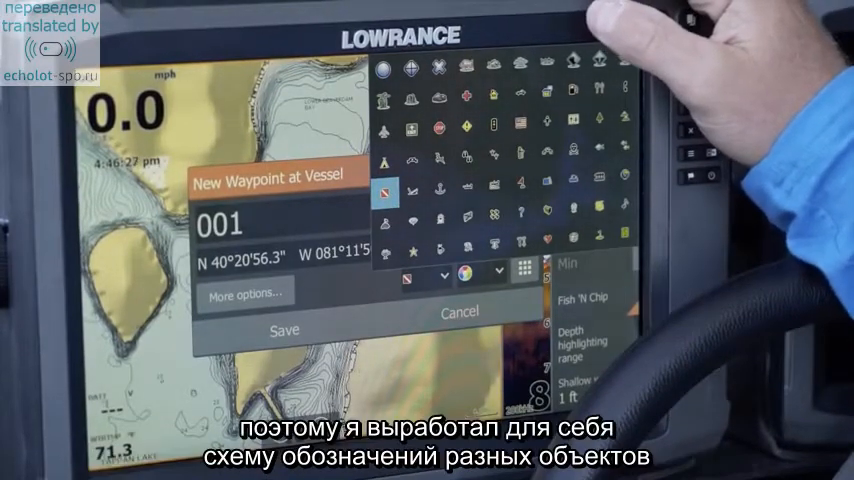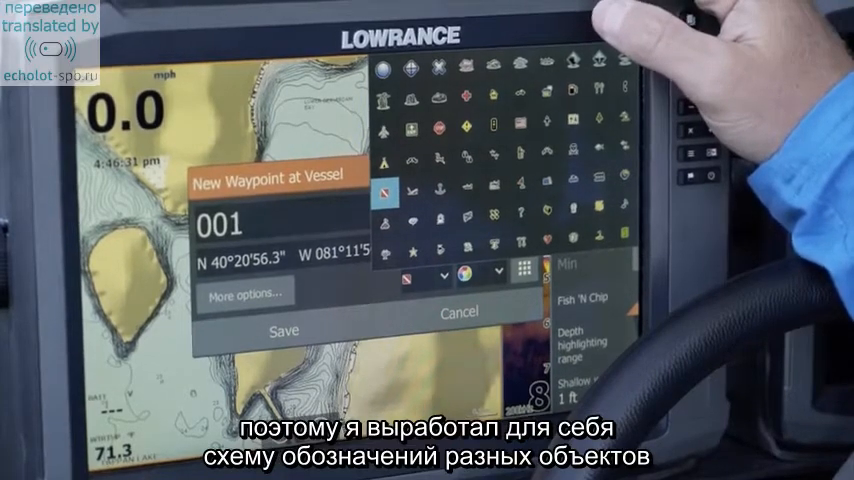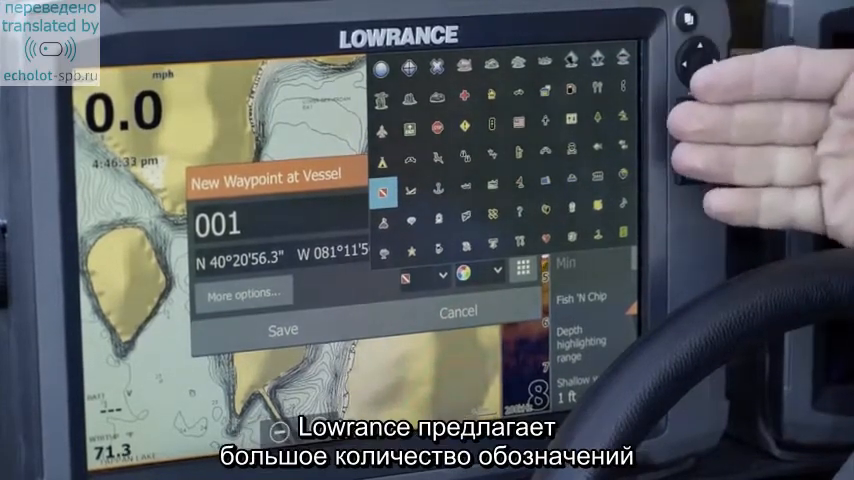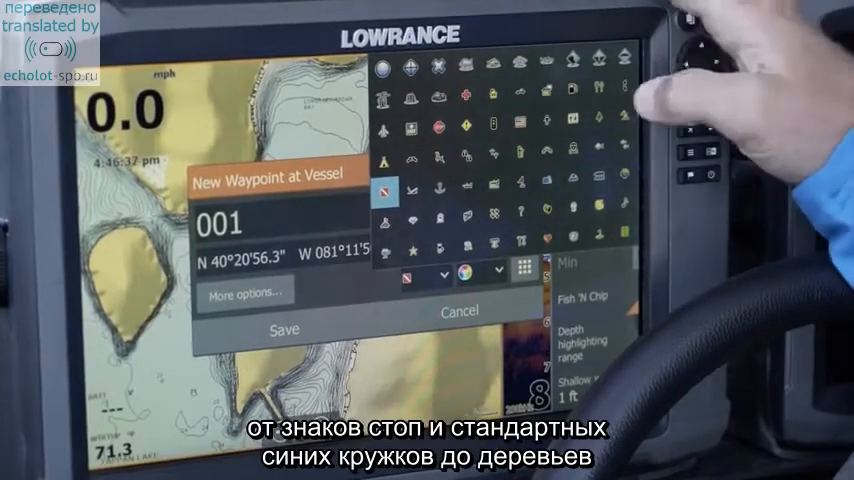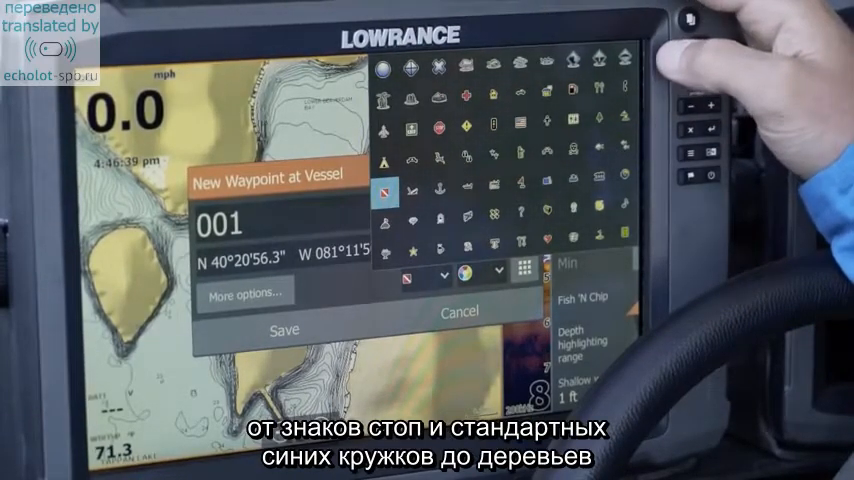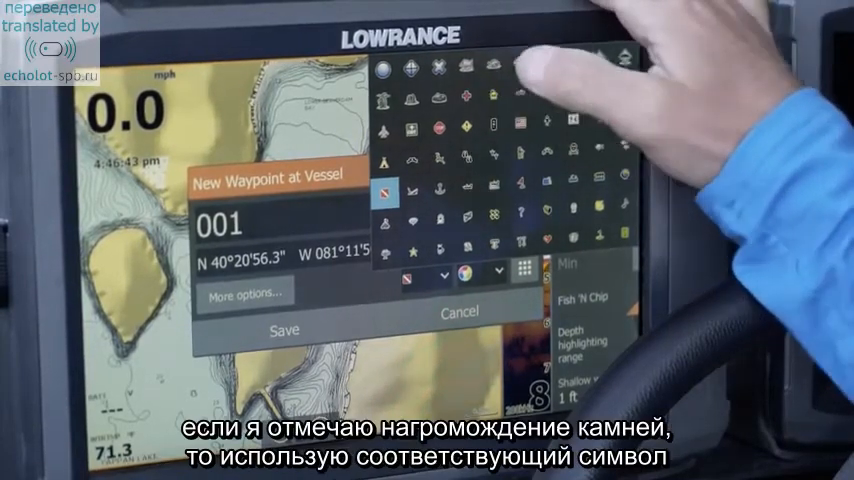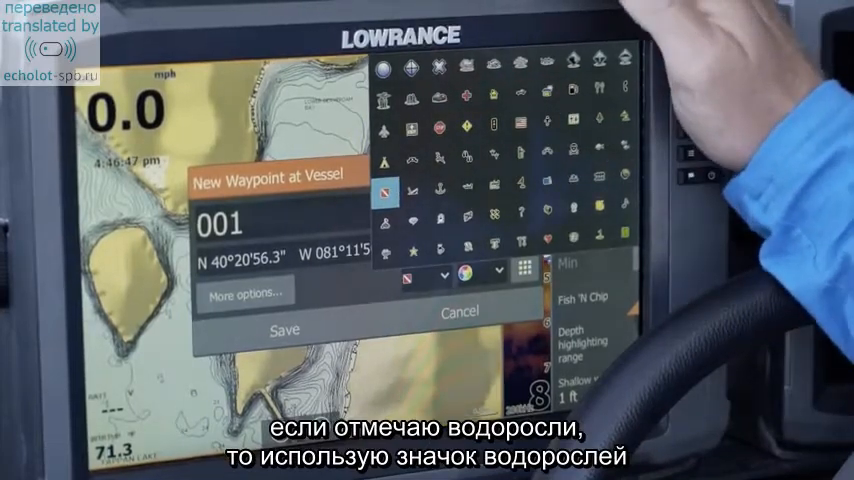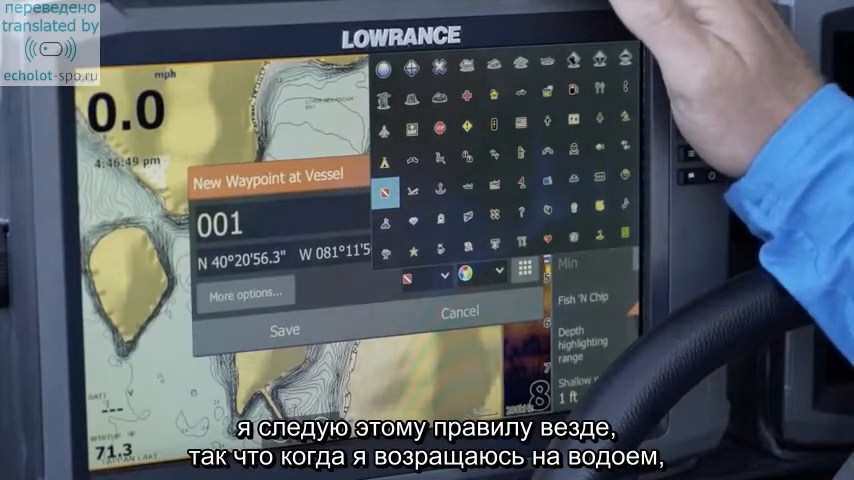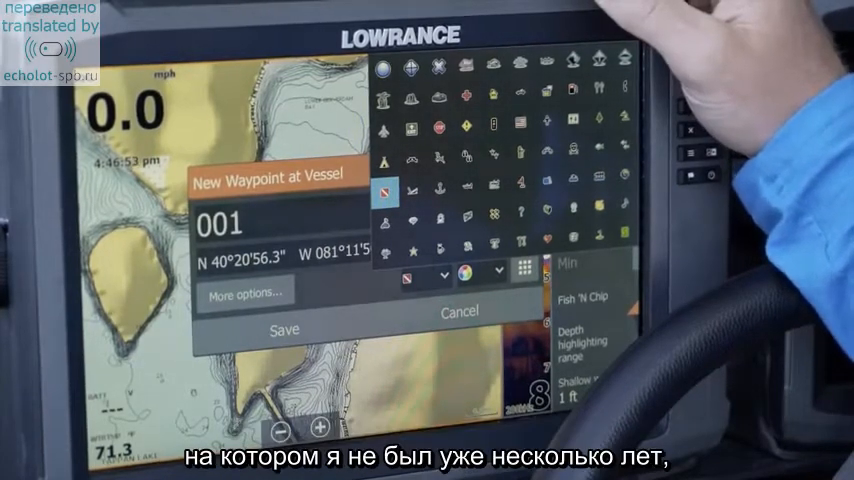So I've basically created a waypoint key in my own mind about what certain things mean. Lowrance offers several options that you can use, from stop signs to just a generic blue circle to trees. I try to stay consistent. Every time, say I mark a rock pile, I always use rocks. Anytime I'm marking a grass line, I'll always use the grass icon. I try to keep those consistent everywhere I go. That way, whenever I show up to a lake that I haven't been to in a few years, I know exactly what that waypoint means.